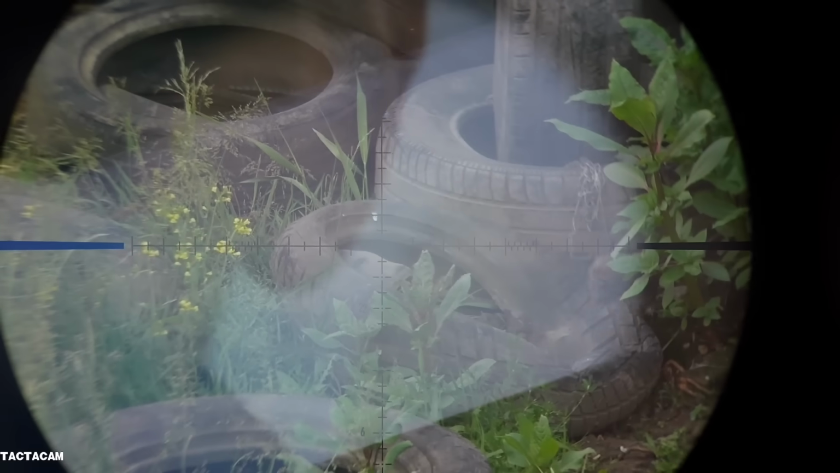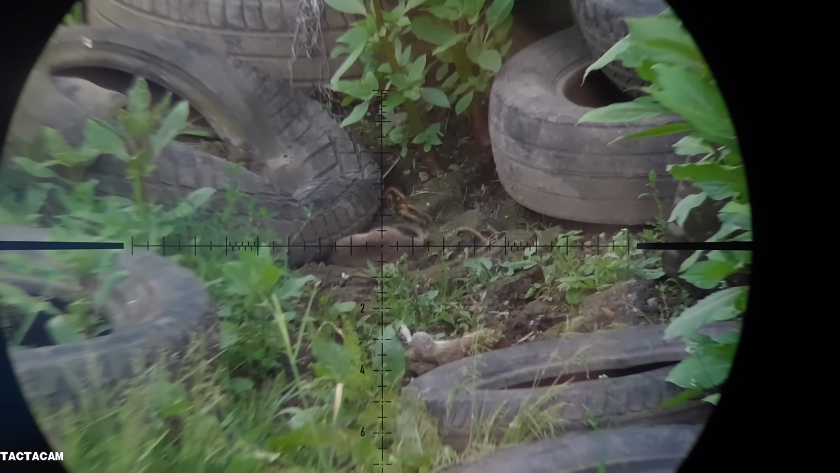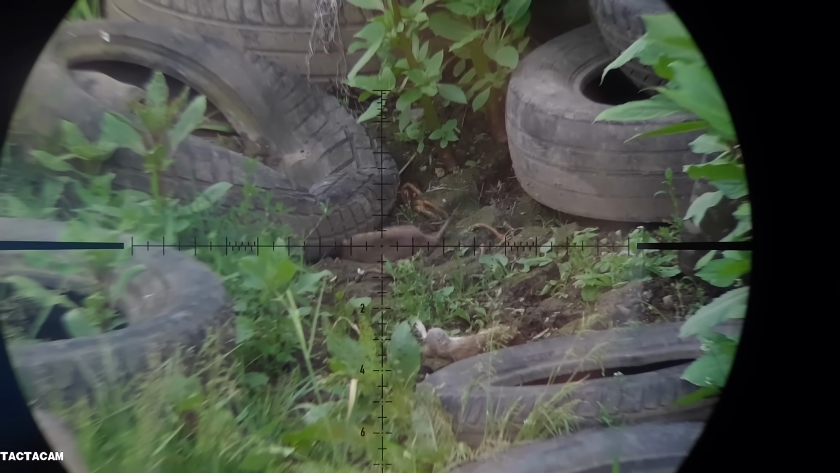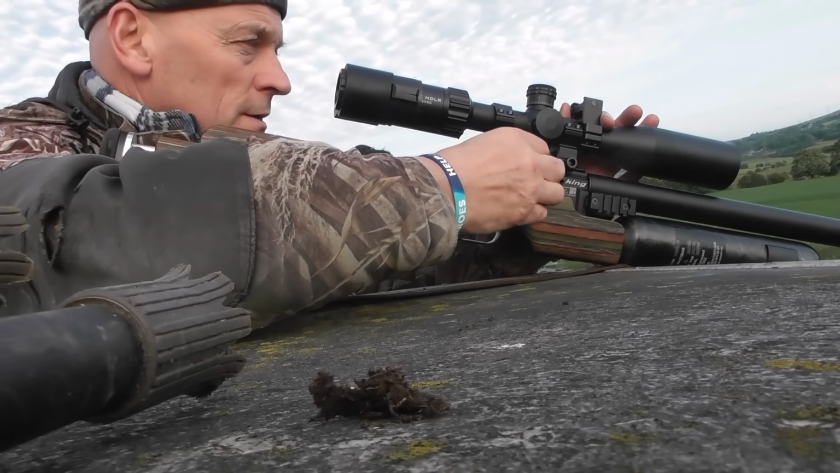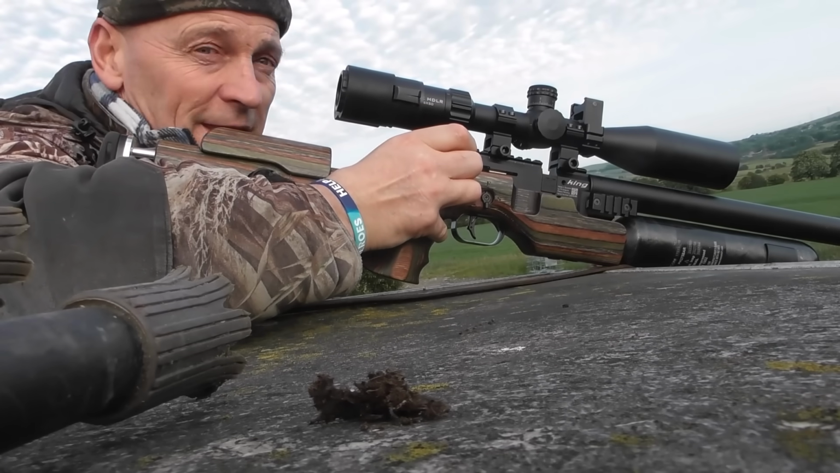This one here, he went backward and forward, up and down, but anyway, I were on him. The other one down there, I think he were looking for his mate, to be fair. But again, a dead centre hit.